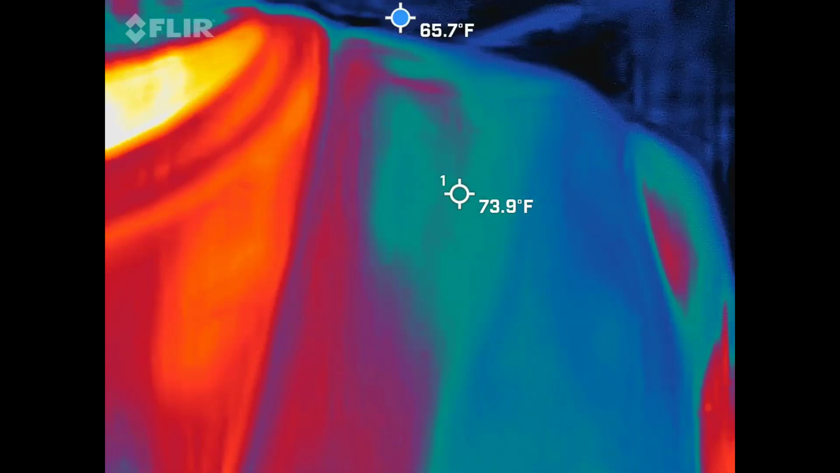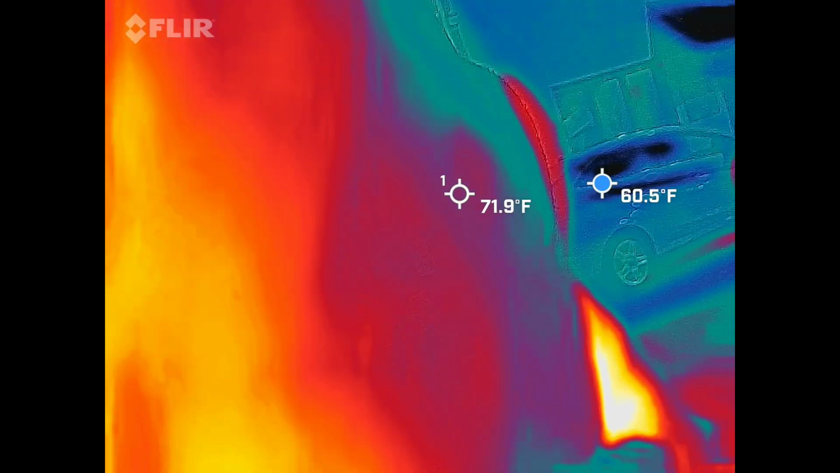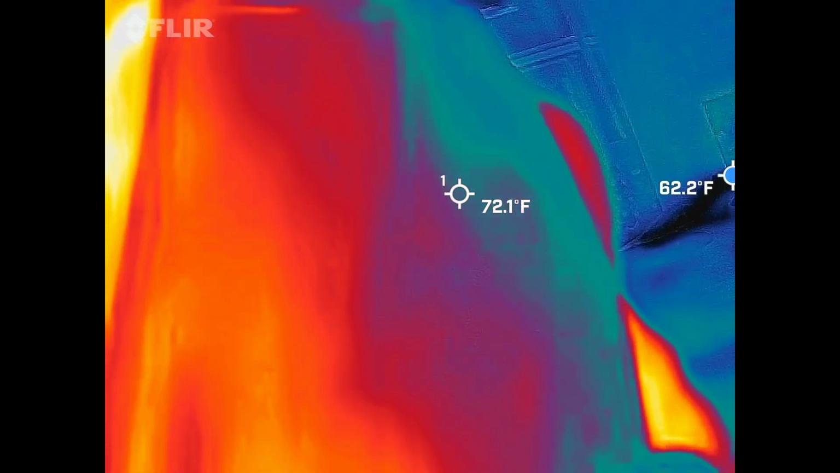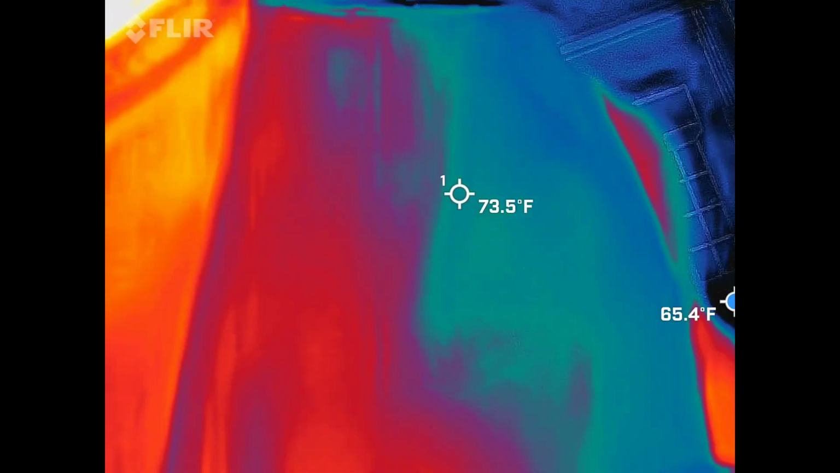Let's do this. So we're looking for those cold spots. They're going to be blue and black. That's what I'm looking for. So we're always going to have blue and black in there, but I'm looking for it to move or take shape. When I say take shape, I want a head, shoulders, moving arms, and legs. That's what we've caught with this guy in the past. Hopefully we'll capture it again one day.